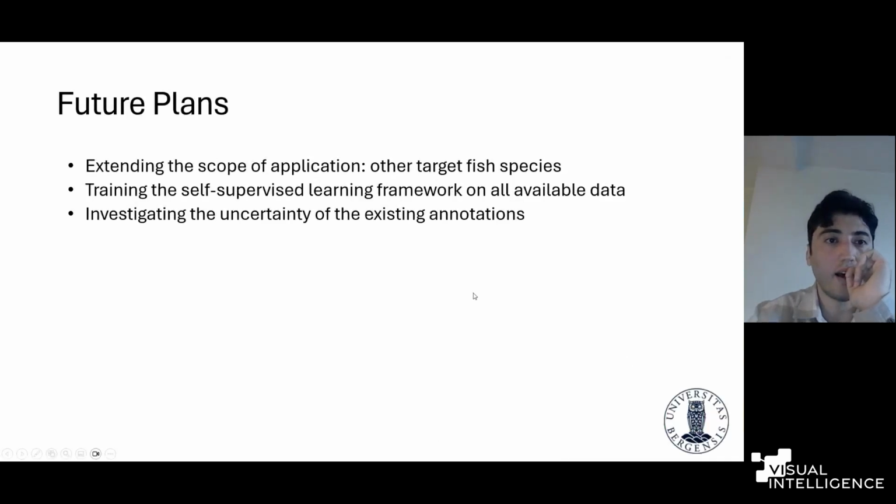And our future plans. An interesting topic could be to extend the scope of the application, not only focusing on sandeel but dealing with other fish species. It could be really interesting to see several different kinds of fish schools and try to distinguish them.